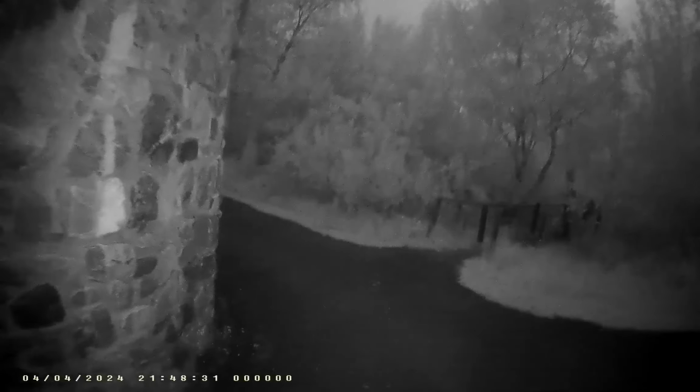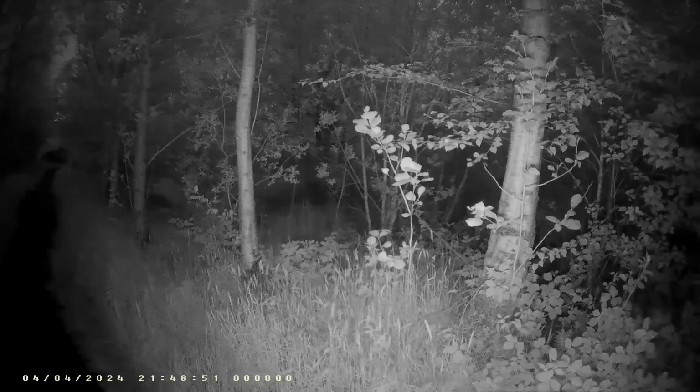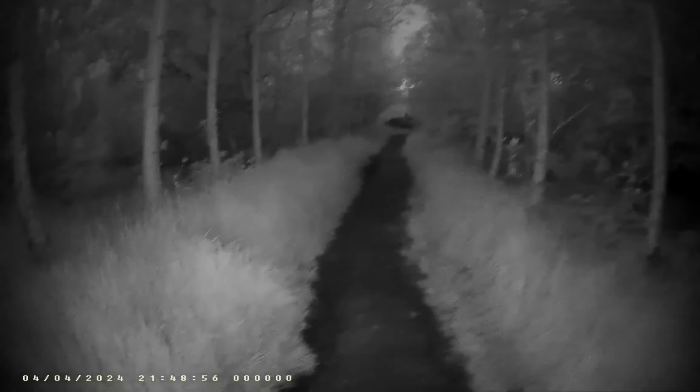Right. There's a pathway across there, possibly indicating a kind of a Northern Ireland kind of bit or something. I don't know. But I do know that if you walk in there, you're going to sink.